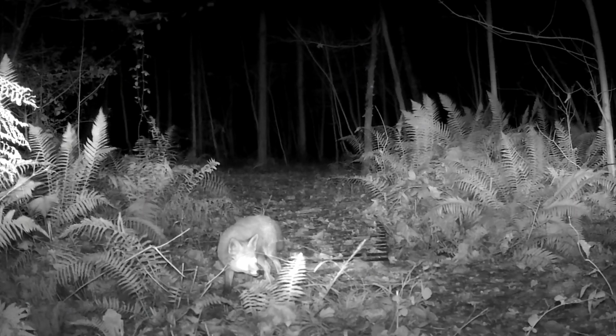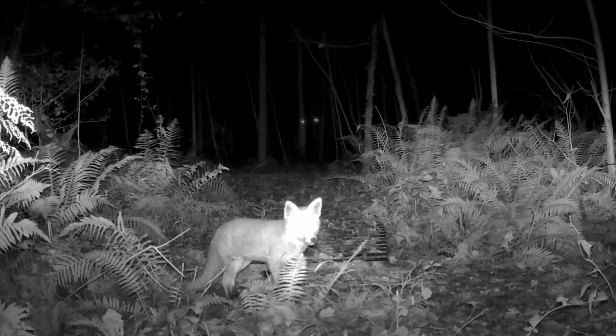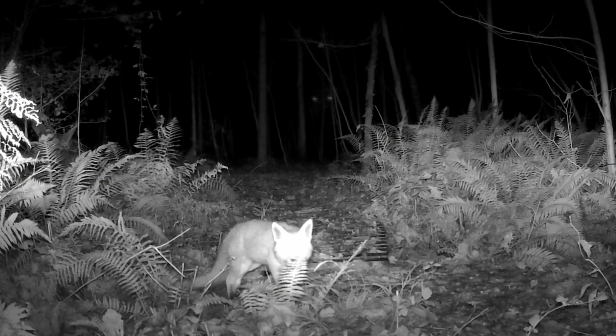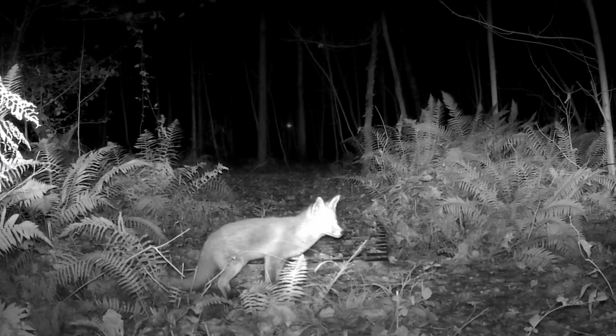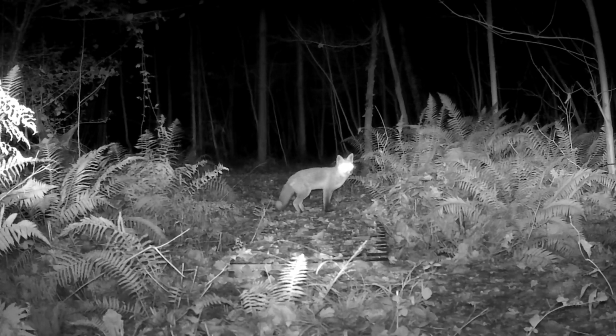How did I miss him? Don't worry though, because it looks like the fox didn't get him. He then spends a few minutes grubbing around. He knows there's something there. You can see him listening. I didn't actually see the mouse escape, so it looks like he survives another night.